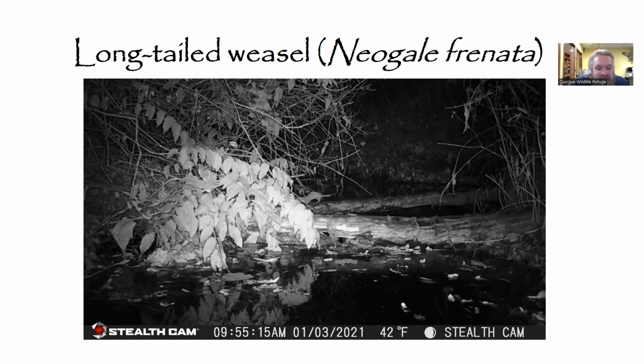This is the most recent sighting. Again, please disregard the time and date stamp on the bottom. It is not correct. But a number of years ago, one actually broke into a chicken coop on the property and wreaked a bit of havoc.